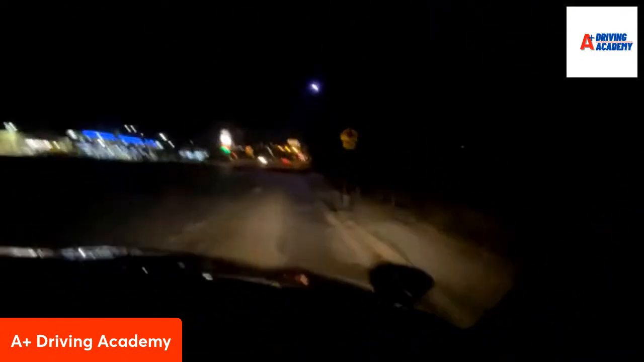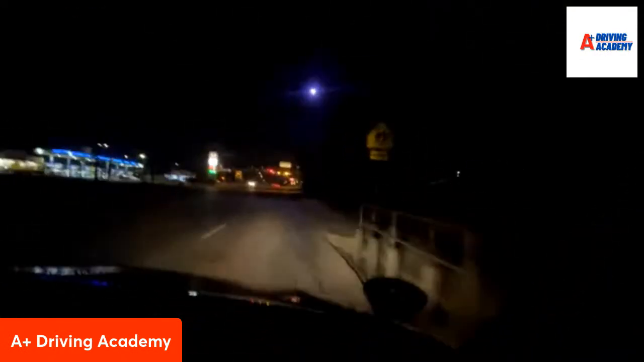And we're going to make a right turn ahead. Approaching a railroad crossing. You hear that? That's my GPS. Talks to me.